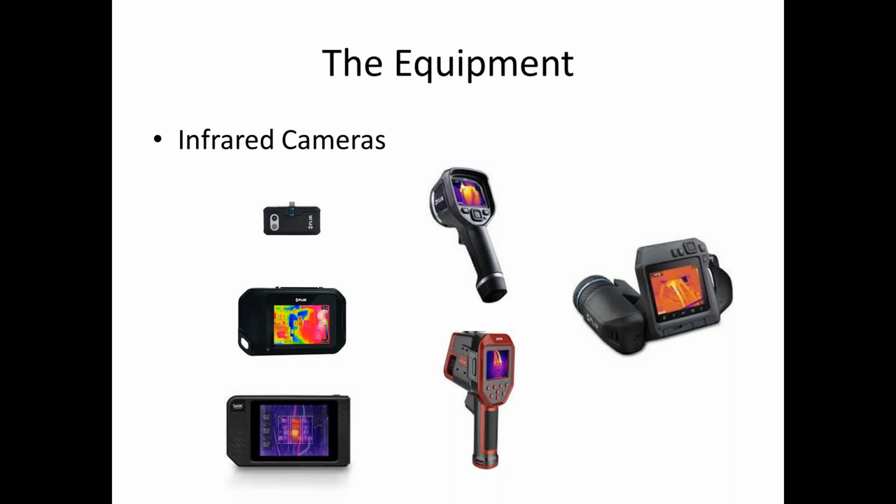The big difference between the cameras: any of them will do the job when it comes to current moisture conditions, and obviously the right environmental conditions. As long as you understand what you're doing, any of the cameras will do the job. The biggest difference between them all is marketing. Some guys just want that marketable aspect.